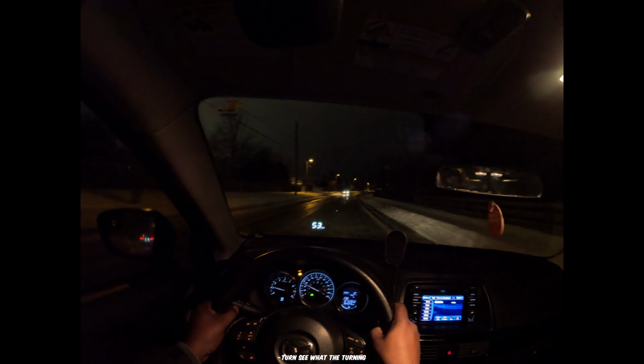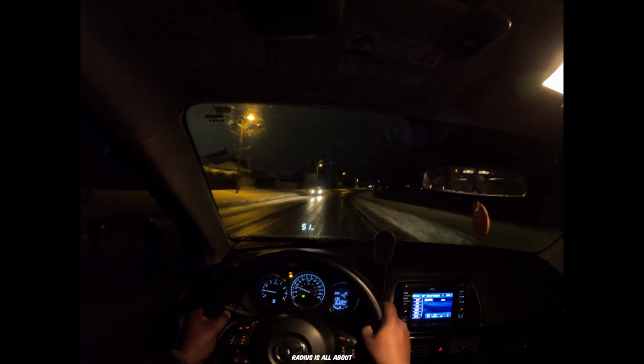Okay, I'm going to do a U-turn. See what the turning radius is all about. No car behind me. Ready? Pull it. It's not going to go, also because of the snow, because there's no space on the road. No car coming. Push it back. Stop. We also don't have a backup camera, so you have to do it the old way.